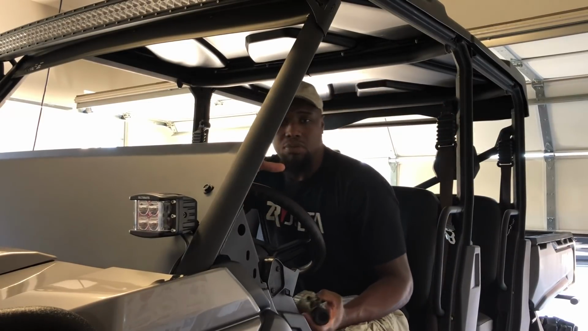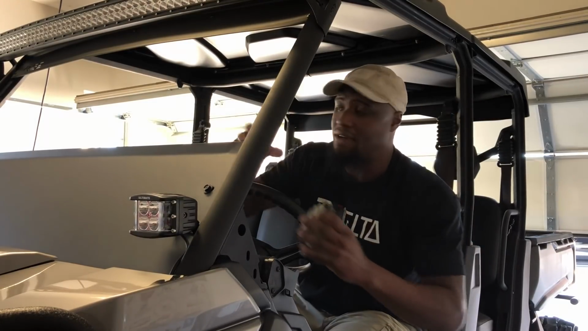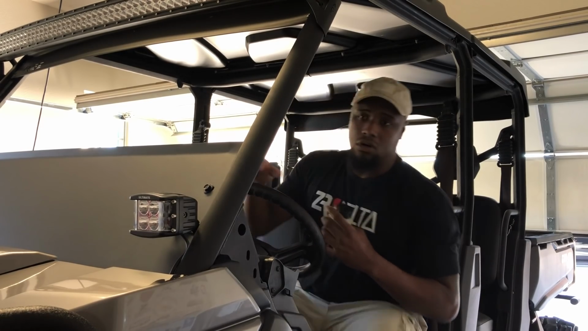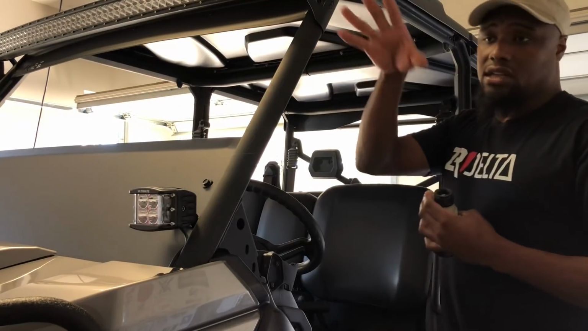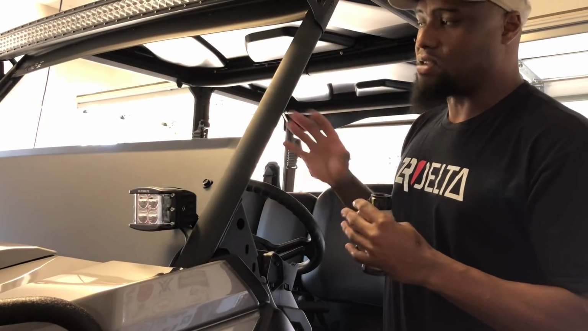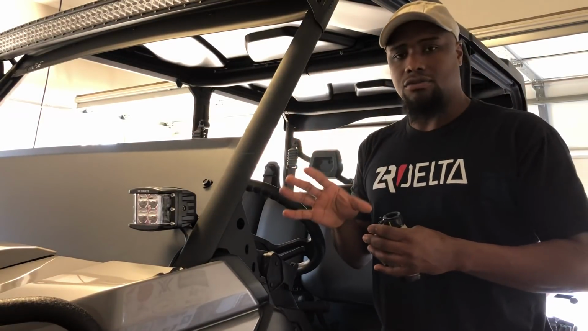And that turns into a problem because guess what? All I'm scanning is this area right over here. I have to put the window down, lean over and look out the window, or get out of the vehicle and scan over the hood. There's been a lot of times where I've been out and I've done that and I've spooked animals off to the right because I was too busy just scanning this area over here.